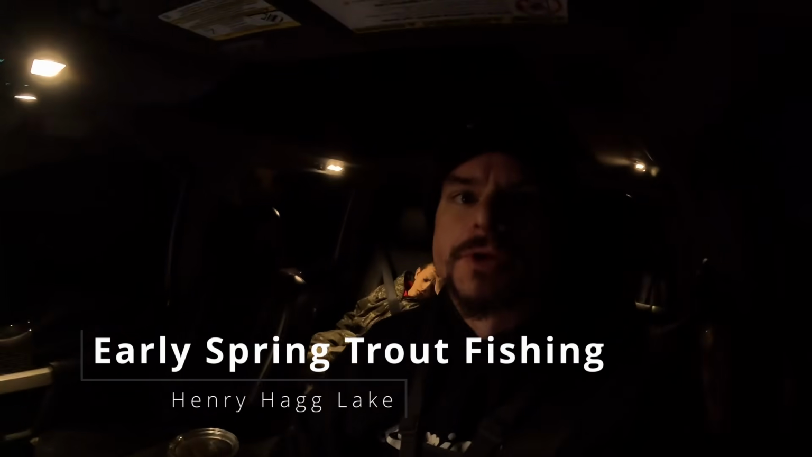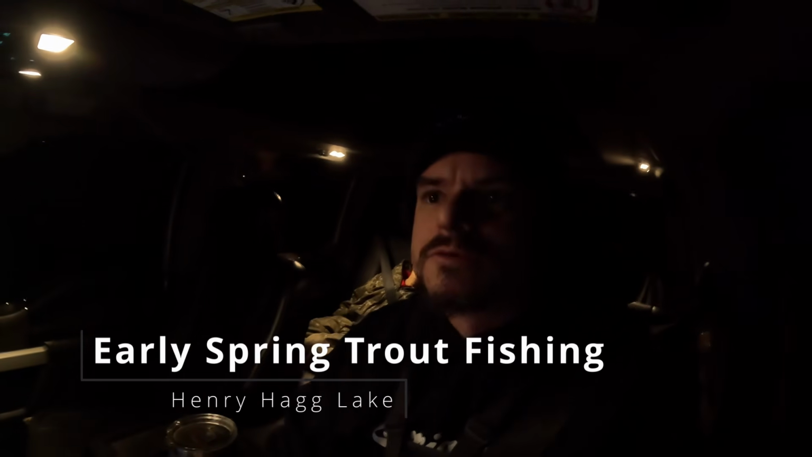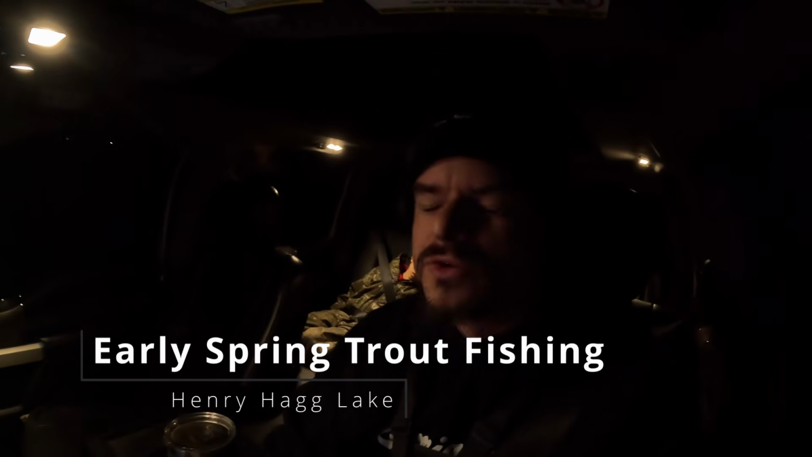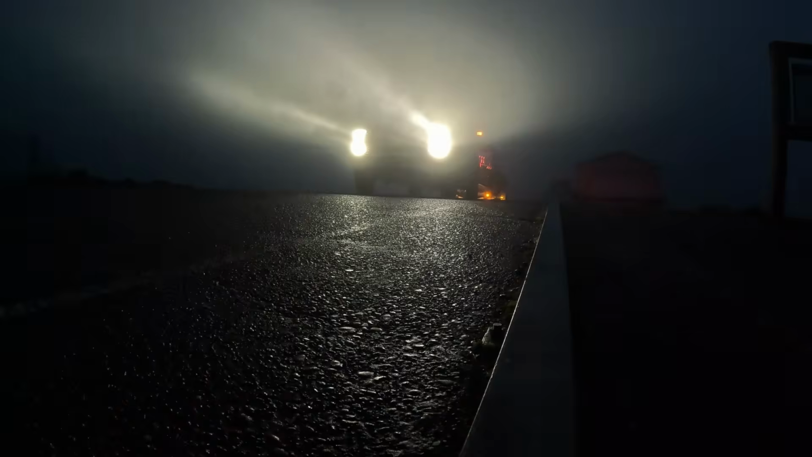Hey, good morning. Today we're heading out to Hagg Lake to see if we can find some early season trout. It's March 2026. The lake was recently stocked, so we'll scope around and we'll see what we can find. This lake was officially created in 1975 by the damming of Scoggins Creek.